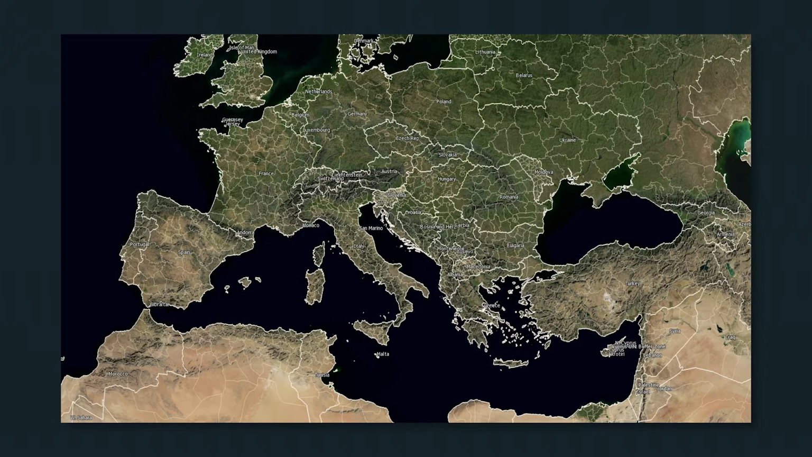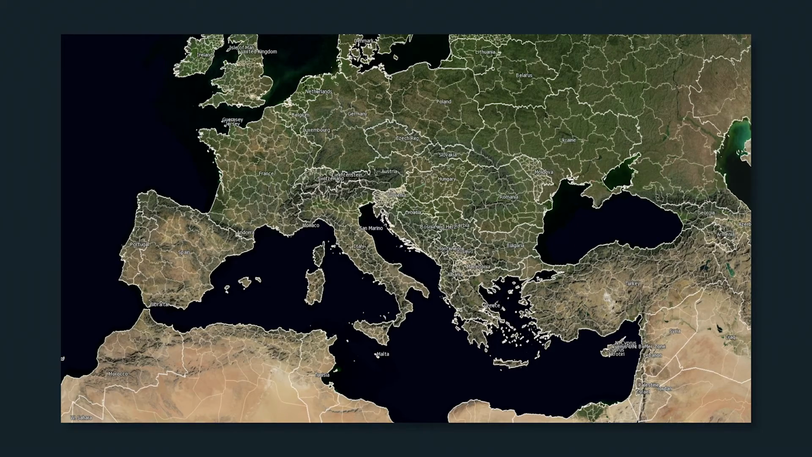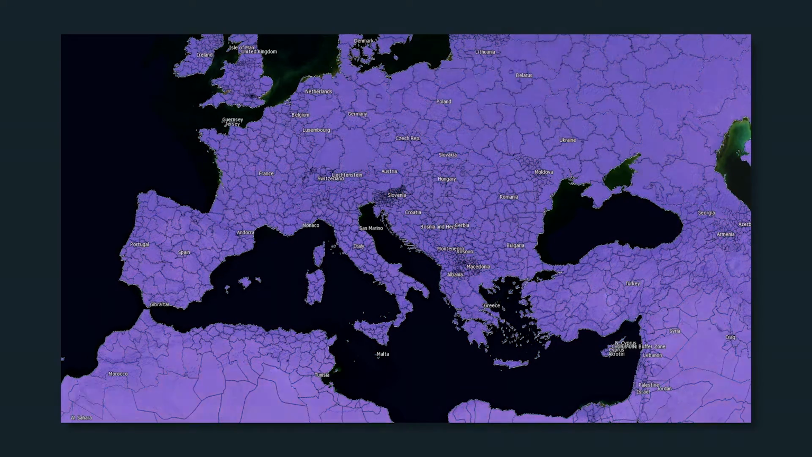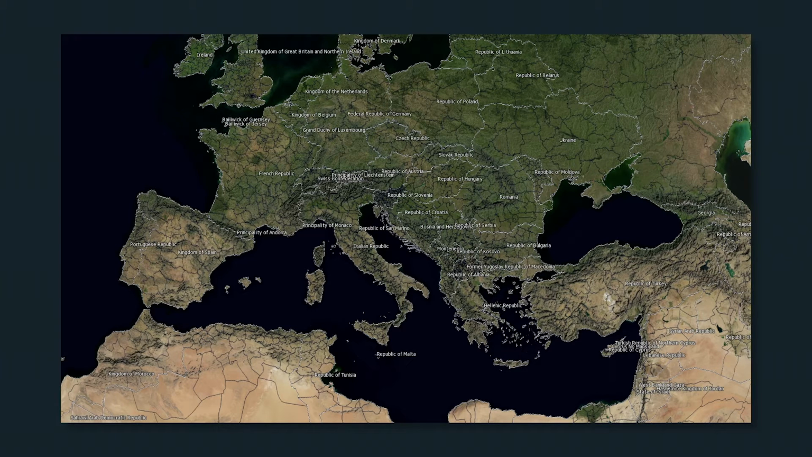Styles can be modified in real time within an application. Here we are modifying the opacity of the subregions layers. Now we are modifying the color of area edges and now the fill opacity for the regions layer. Labeling is also fully dynamic. Here we just replace the short form name of countries with their formal names.